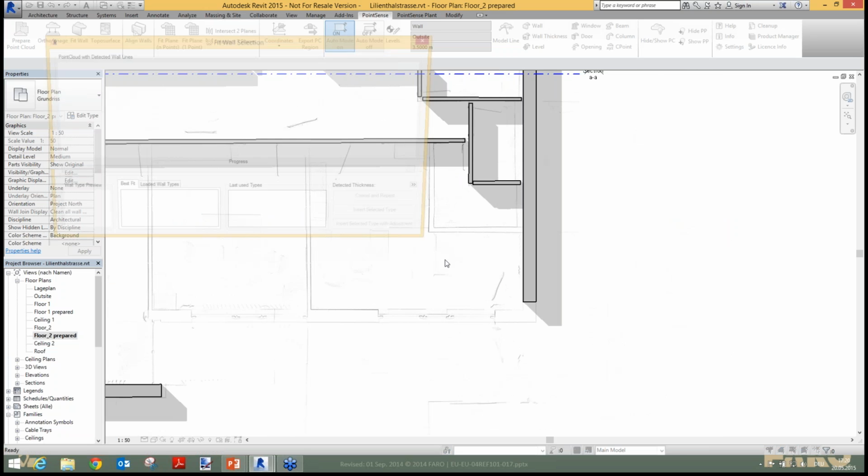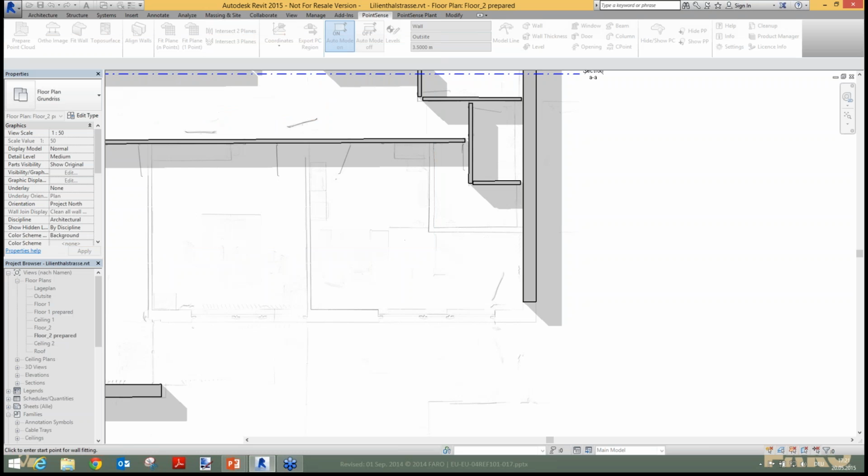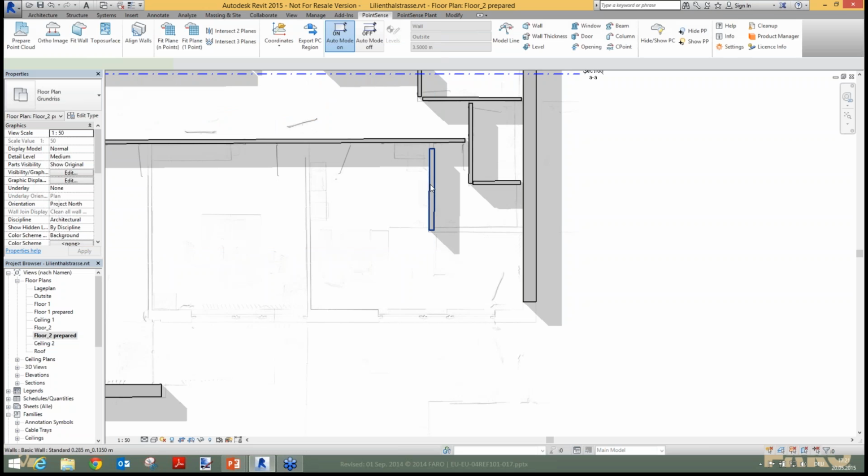Click 1 point, second point, the software finds a wall, and now the software finds another wall with a thickness of 12.5 centimeters, and this has a delta of 1 centimeter to my detected thickness. What I can do now is I can say, okay, yes, I want to use this wall type, or I can change the wall type. Say I want to use a standard wall, this is a generic wall, and let us adjust this wall type to the thickness that the system finds in the point cloud. And so now it creates a new wall type with the right wall thickness.